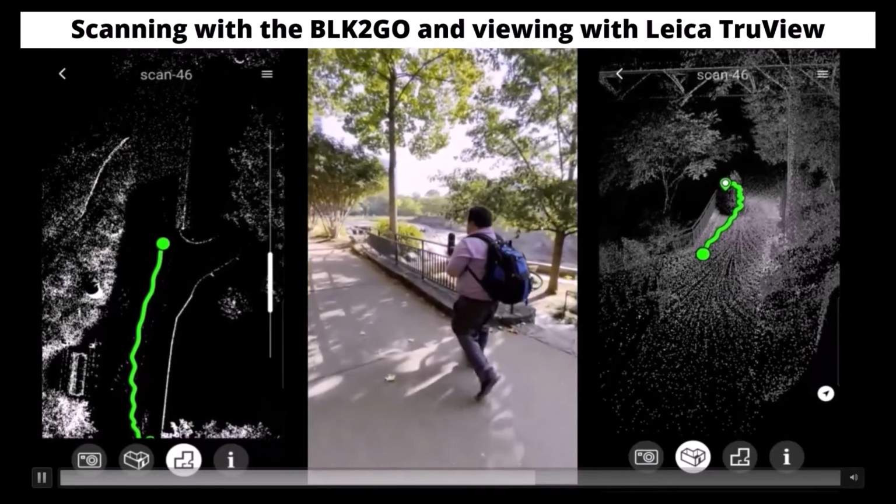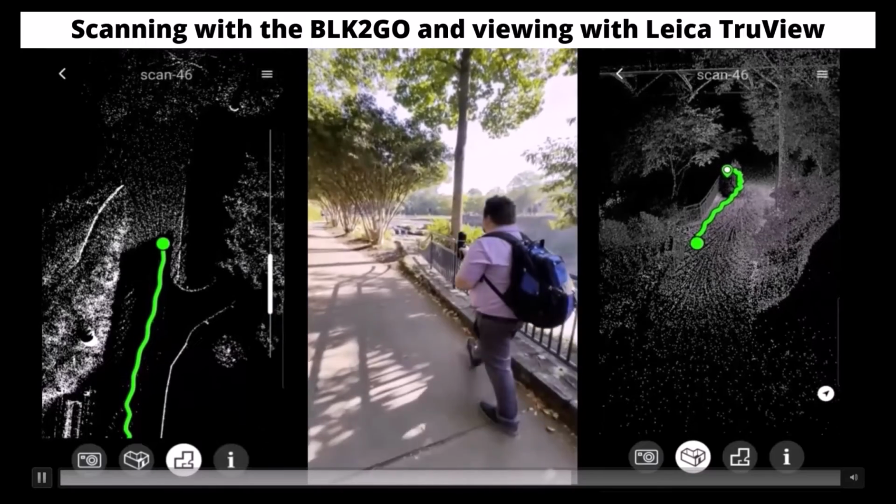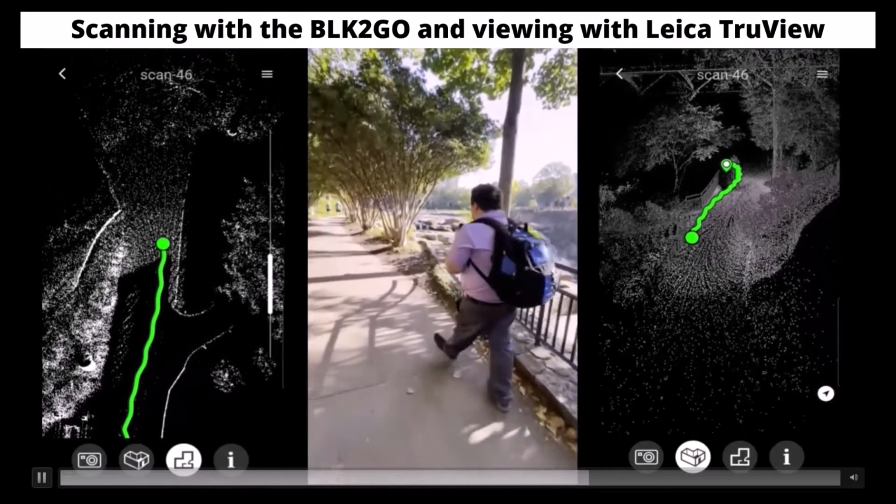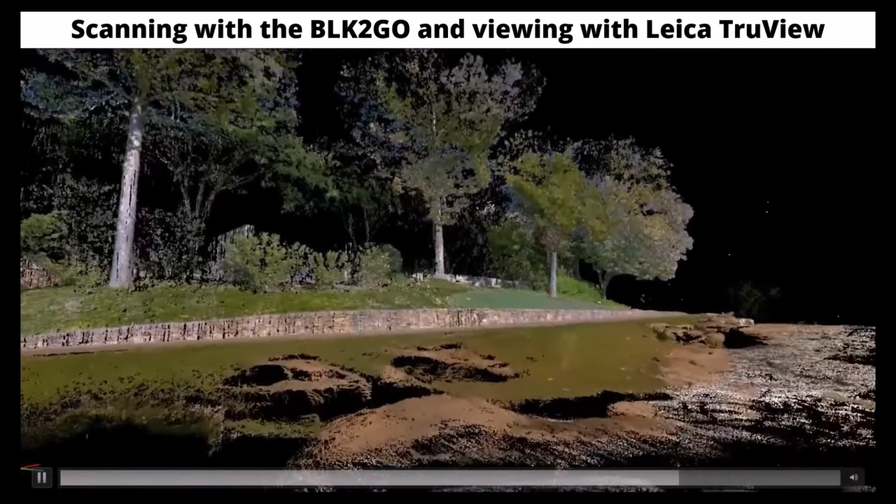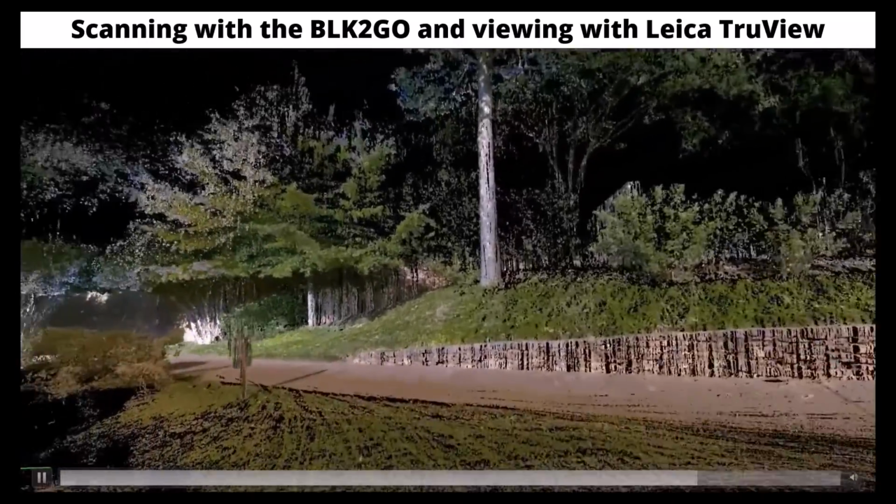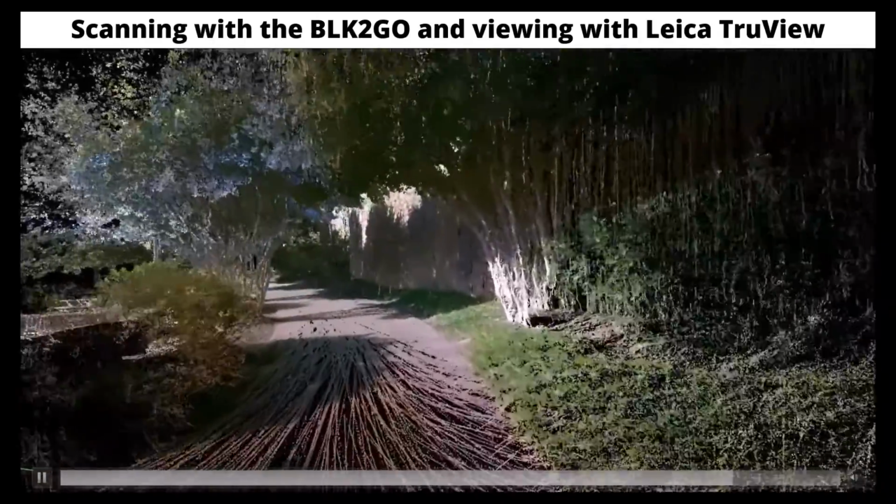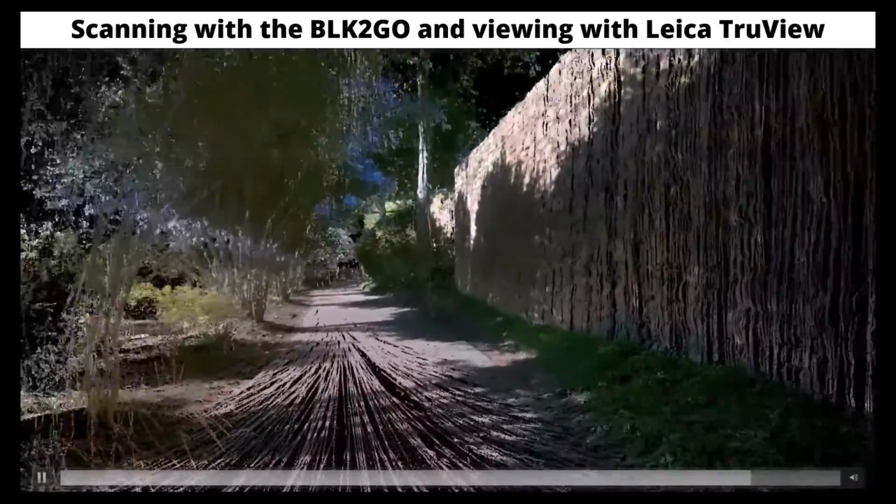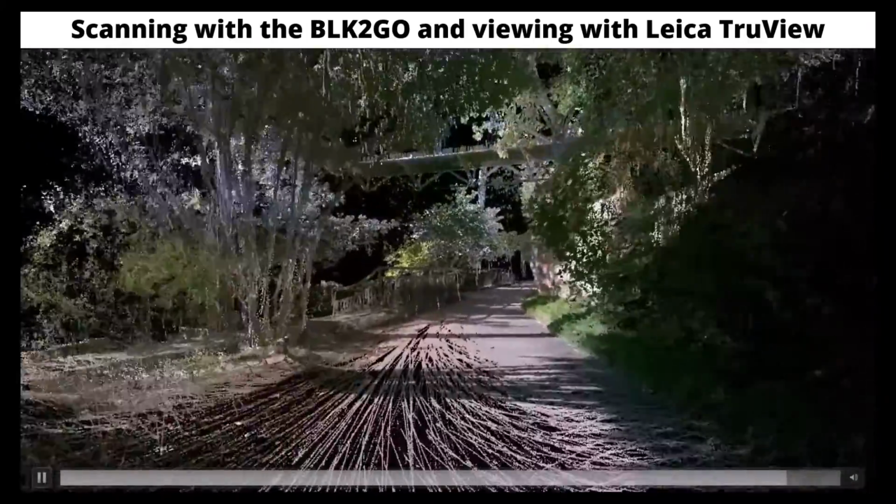Once uploaded to a computer, the scan data can then be seen in its colorized form, and flybys and measurements can be taken from this data. We at TPM combine the 2 technologies, using the accuracy of the RTC and the speed of the BLK2GO in conjunction with each other.